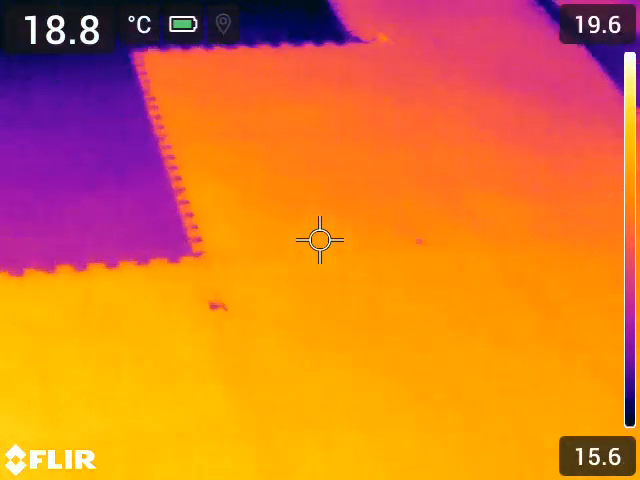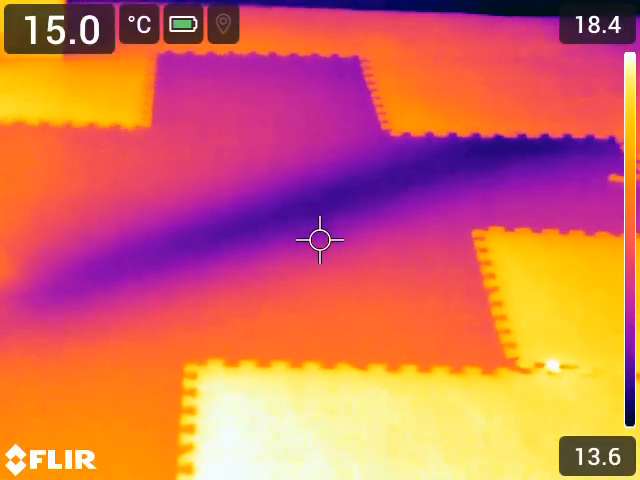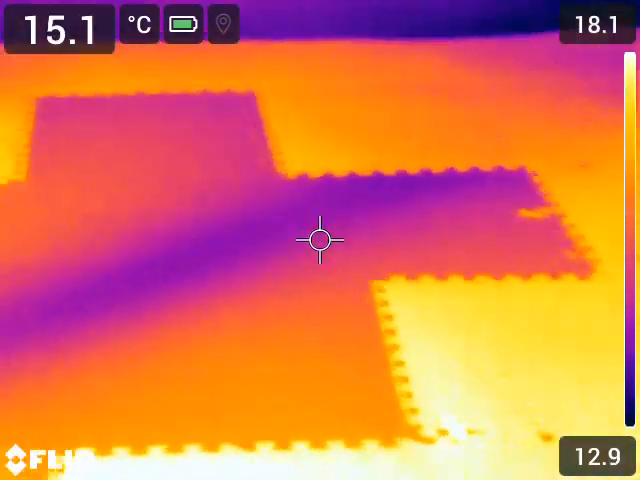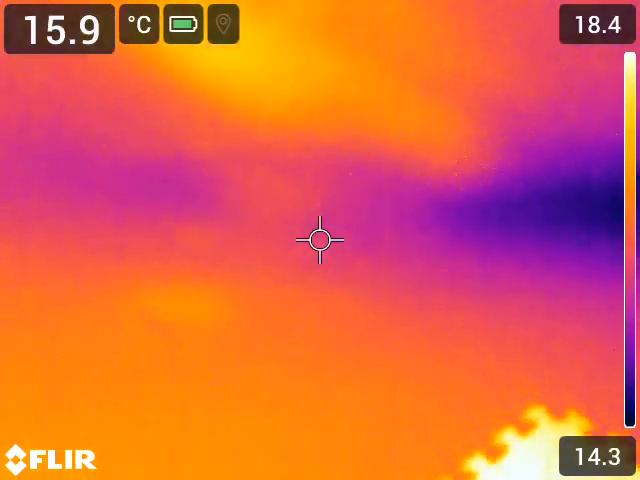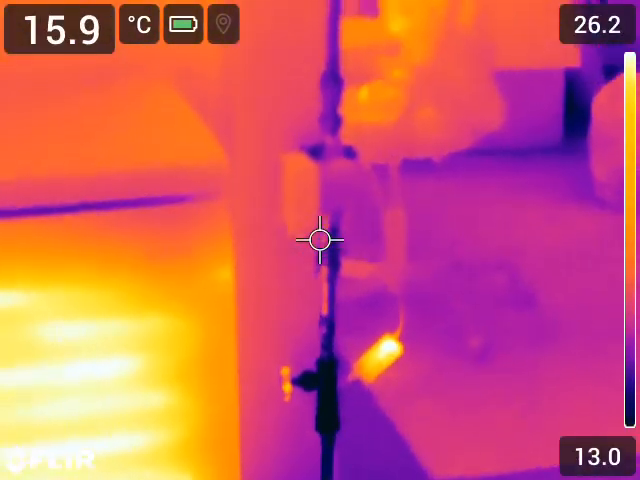In the third video we're looking at a concrete floor. The darker stream you can see is the incoming city water line below the ground. The thermal camera is sensitive enough to locate exactly where it is under the concrete. This is very helpful for any major renovations. Incoming city water is about 14 degrees at this time of year.